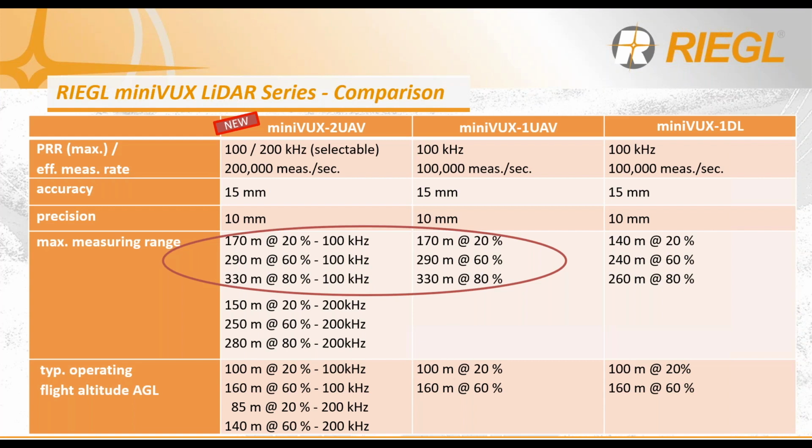Given the overall performance differences, this is something to take note of when you are deciding which sensor makes the most sense for you, because your flight operation and height above ground is going to be different, and that will reflect on your overall flight planning.